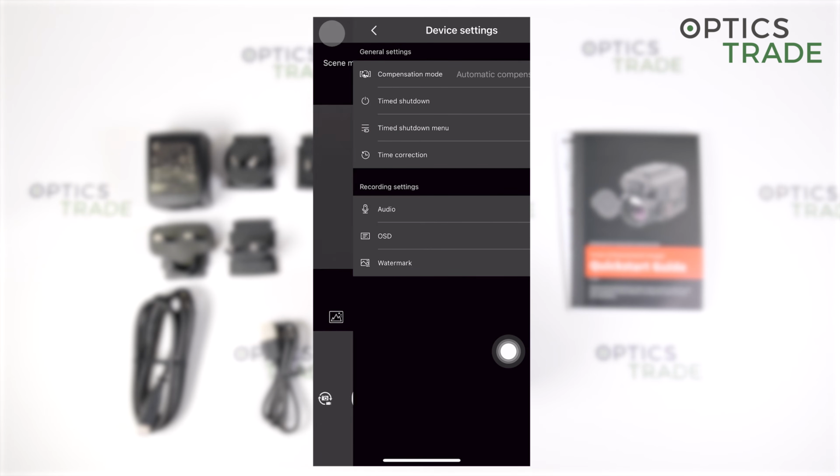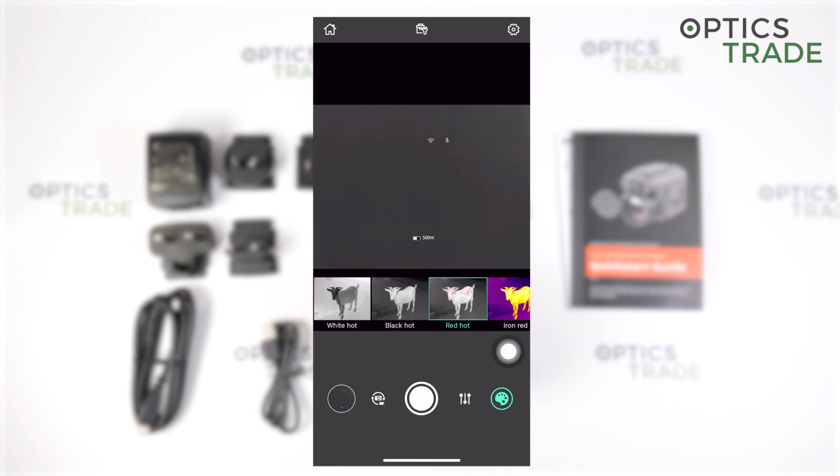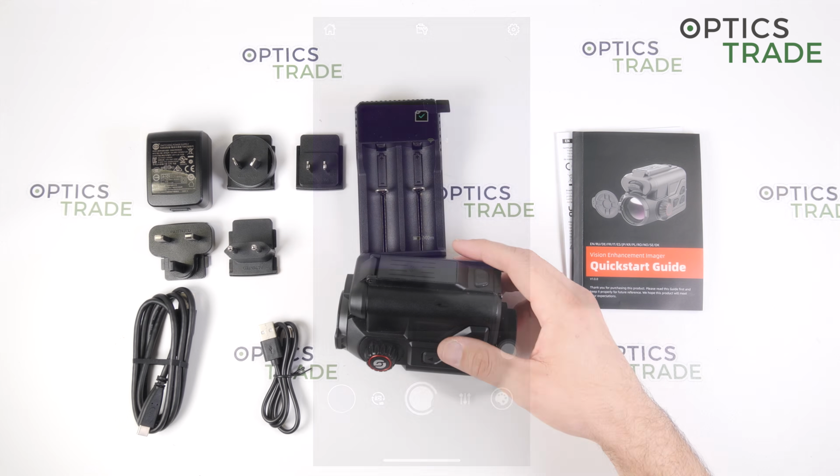On the bottom here we have the photo mode, then the additional brightness settings, contrast, and so on. So everything you see inside the app can be also adjusted directly in the device itself. Okay, this is everything about the app.